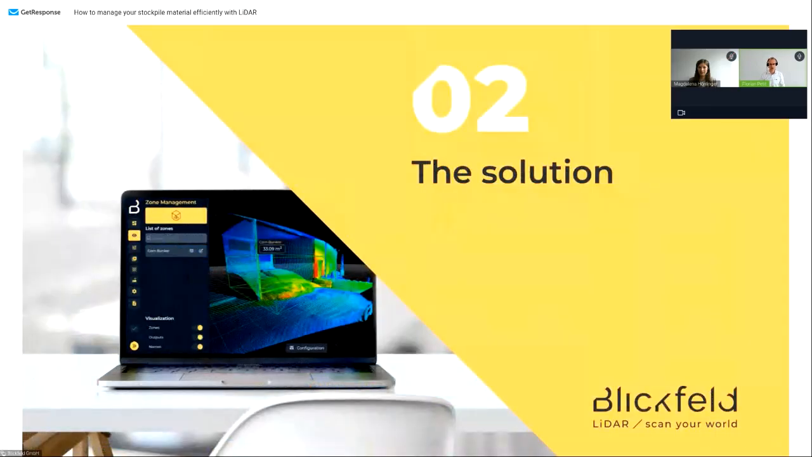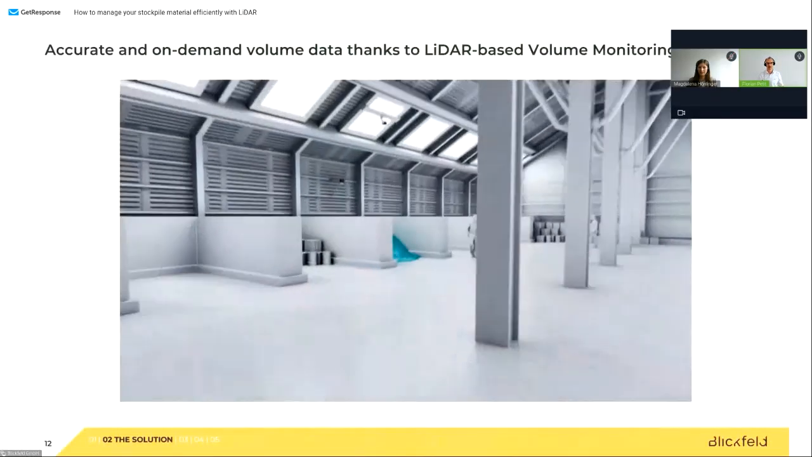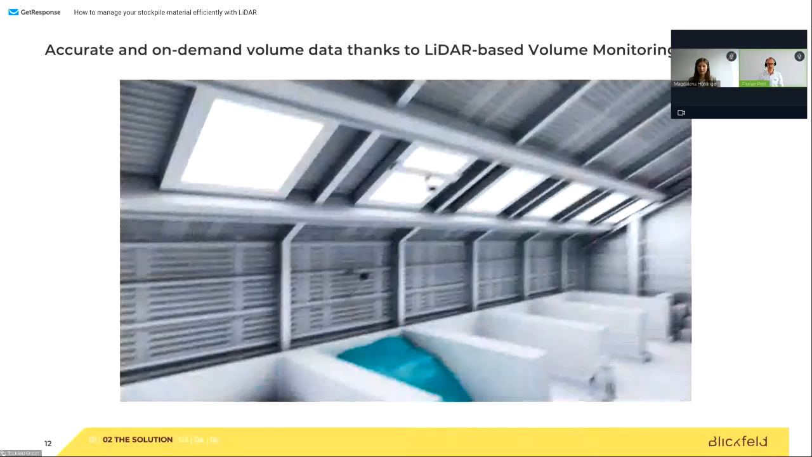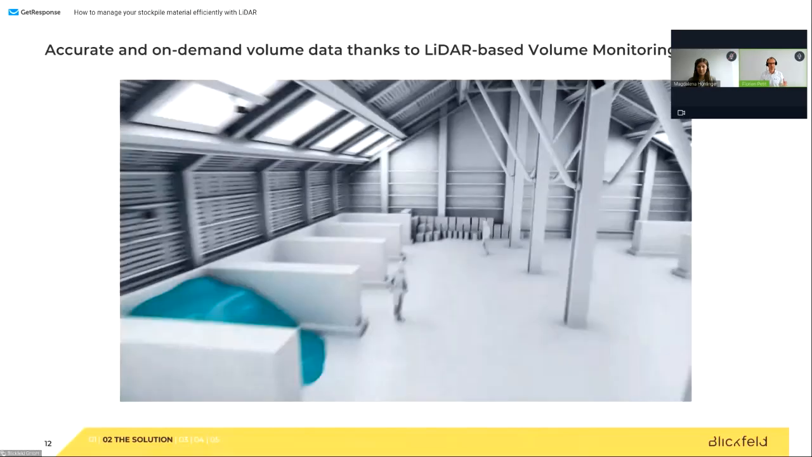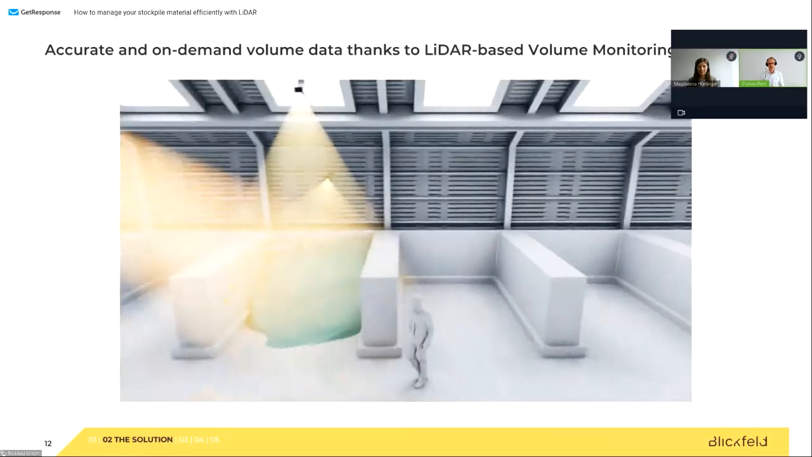How does the solution look? Let's have a look at the following video of a warehouse with bunkers for stockpiles. Here you see the stock material. Multiple sensors have the stockpile in their eyes. These are sensors which digitize the stockpiles multiple times per second and create a high definition 3D model of it.